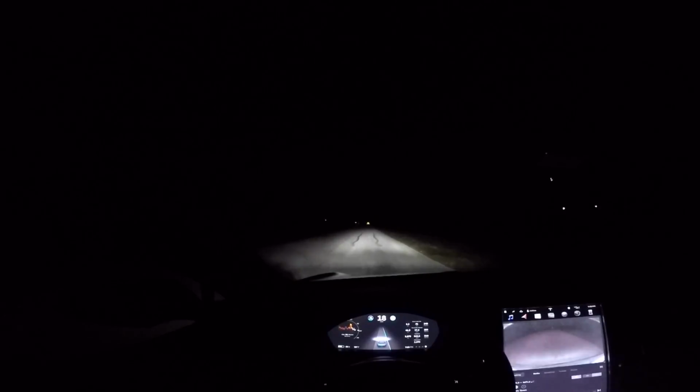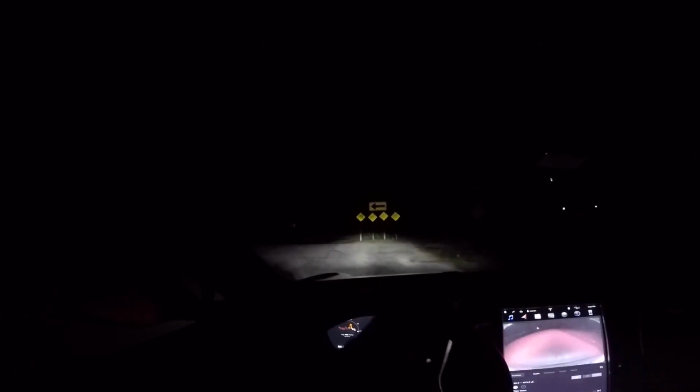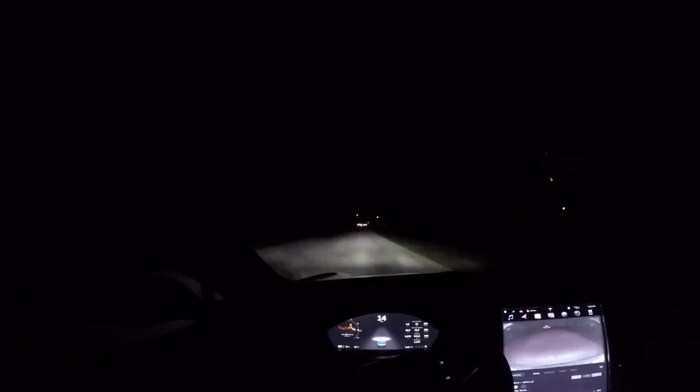Oh, I forgot I have my high beams on, and I just high beamed that guy. Let me turn off the high beams. Let's see. I don't think there's any difference in how accurate it is. No, there isn't. So this is the end of the road right here. It turns. I know it's not going to turn because, again, I tried that during the day. Over here, let's see.